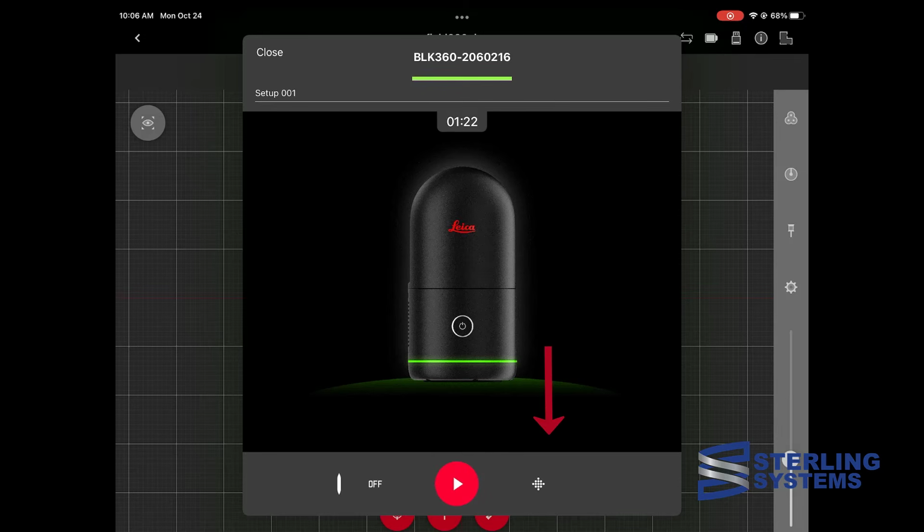We're going to use the third icon, which is the point density. There'll be 4 different settings here. Let's say ultra low at 50 millimeters by 50 millimeters at 10 meters. Low, which is 25 by 25. The next is 12 millimeters by 12 millimeters, and the highest is 6 millimeters by 6 millimeters at 10 meters.